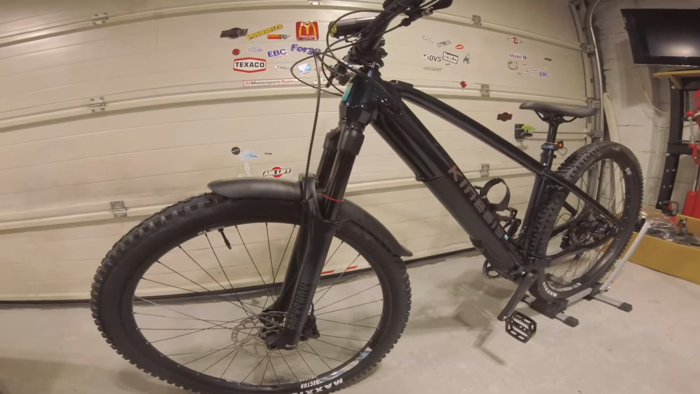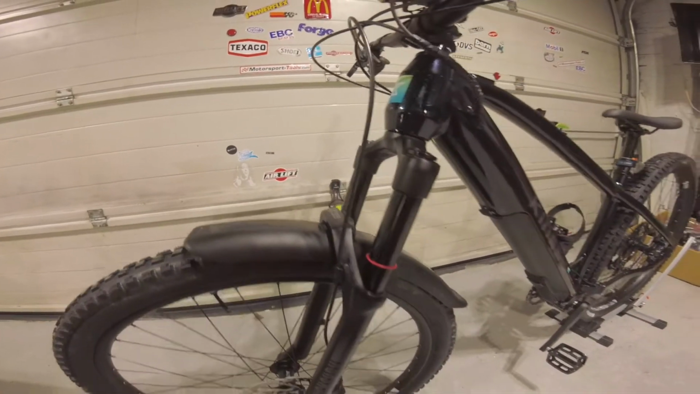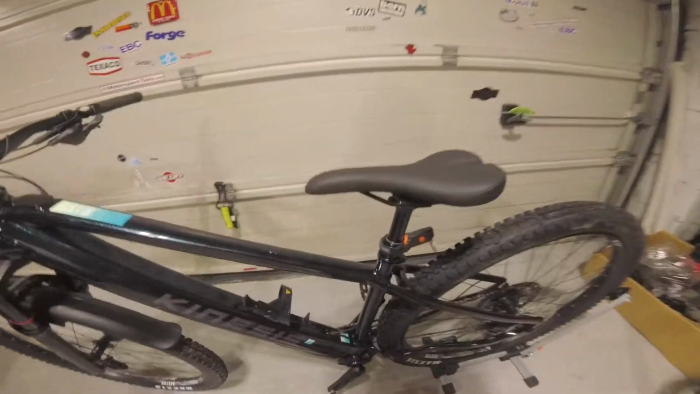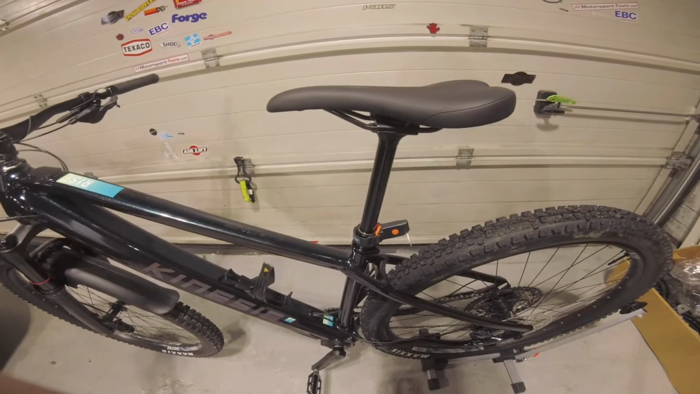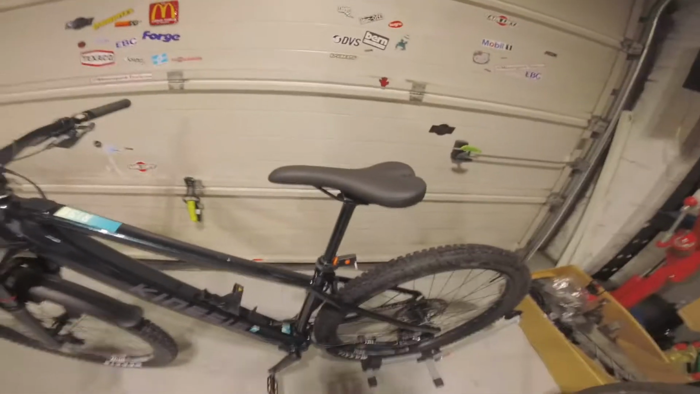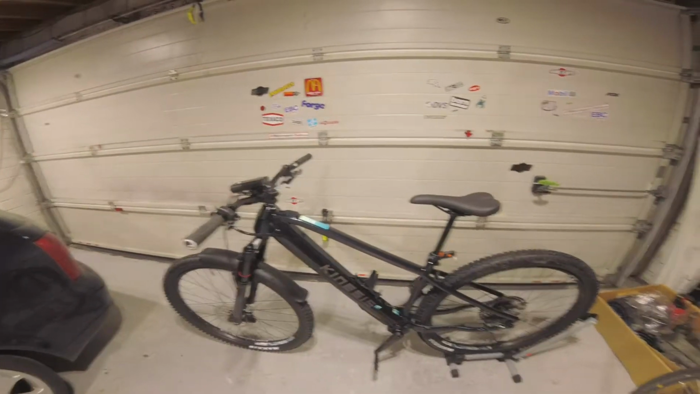RockShox 35 Gold, 130mm fork up front. We've got a dropper post, which is pretty cool. First time I've had a dropper post. Comes in really useful. Constantly adjusting it while I'm riding. It's a 1x12 setup. And then there's not really much to it.